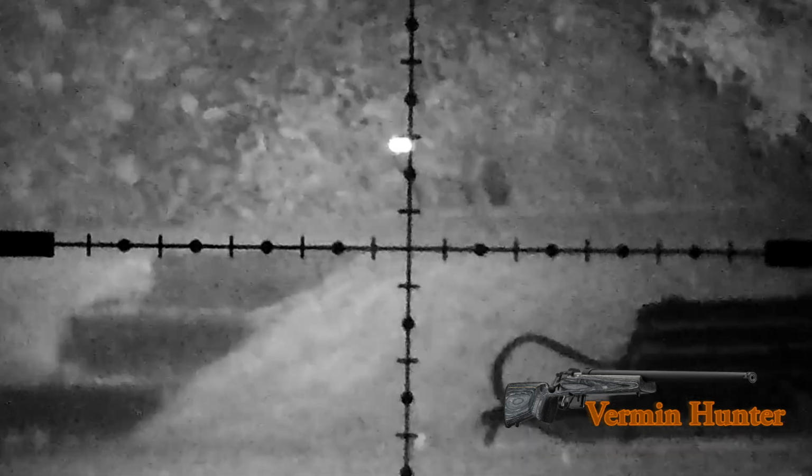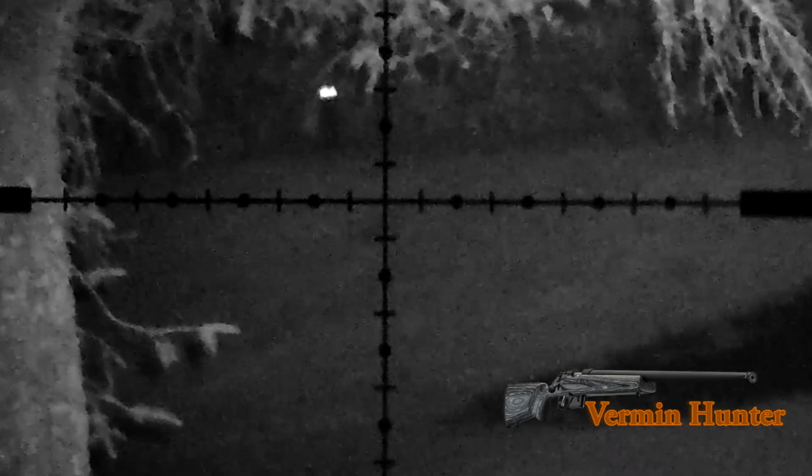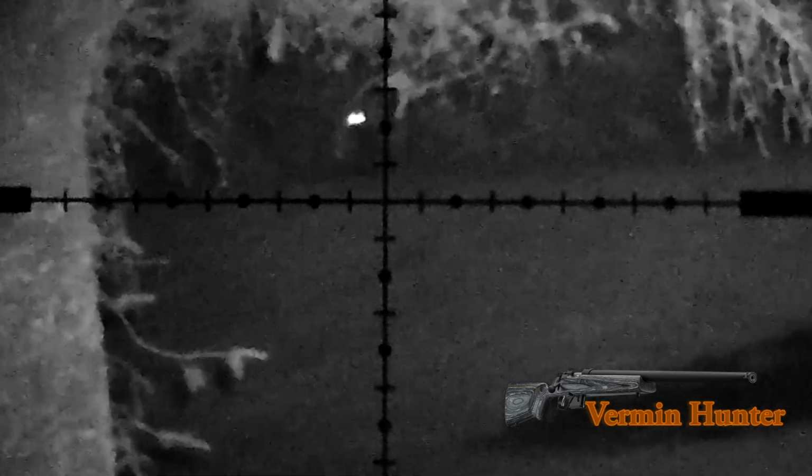As you see, typical behaviour, they're walking up and down looking for food, and then they generally tend to sit and they defecate on these areas, and this is the tee off on this particular small green, and they sit here. Unfortunately for that one, he wouldn't come in, so that's one left for another night.